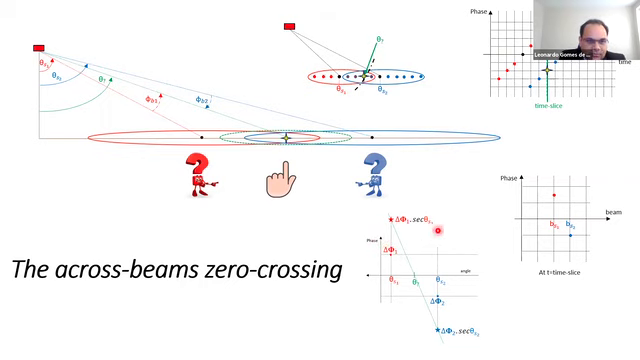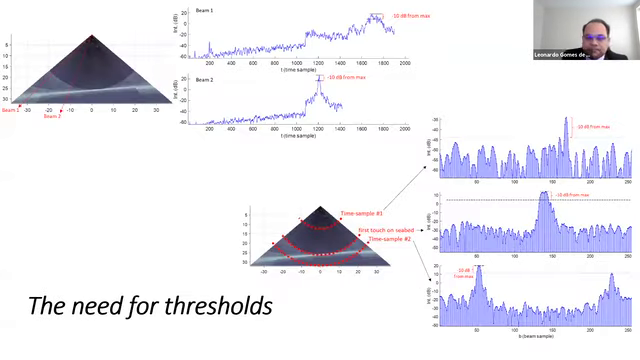I correct them with the steering angle and then make this. The formula, the equation, would take me a bunch of time, so it's just the idea of my zero crossing. And now, before proceeding to my algorithm, I need to make some comments about thresholds.